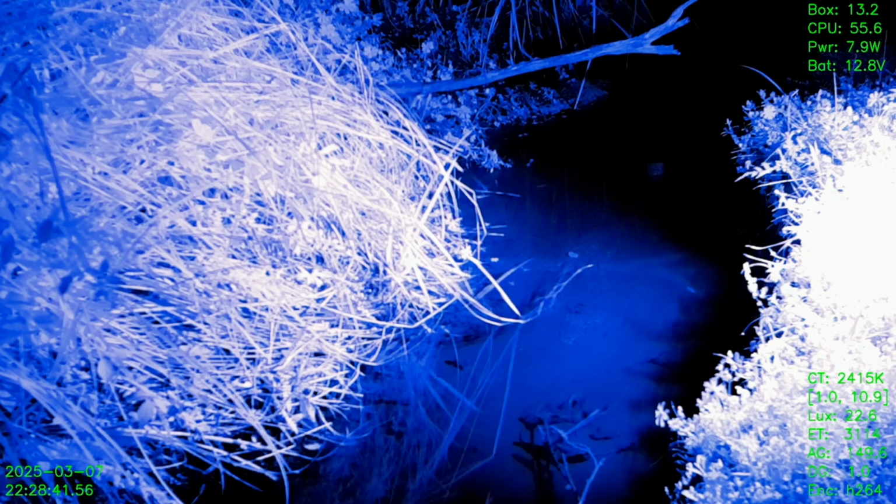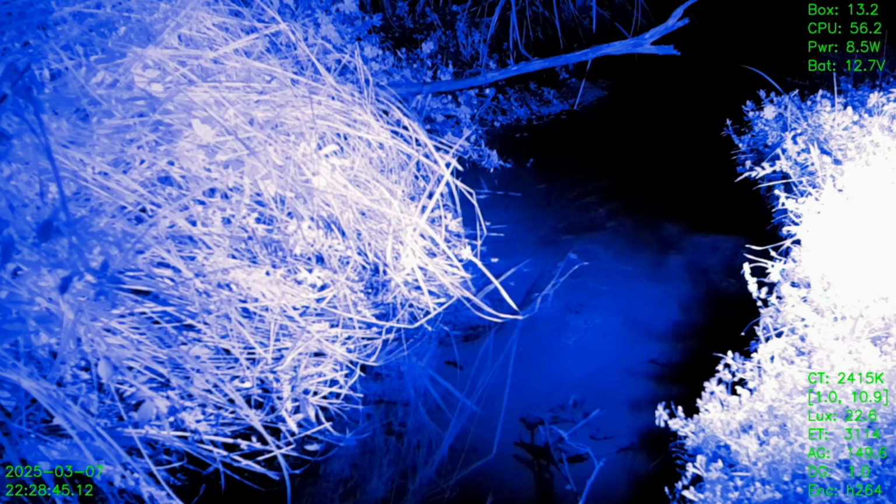So here's an example of using the telephoto lens. The camera is actually set back possibly 10 meters from this viewpoint, but the infrared lights are positioned a little bit closer. And you can see it nicely captures the platypus almost totally submerged underwater. Near infrared light penetrates water to some degree, to about 10 or 15 centimeters depth.